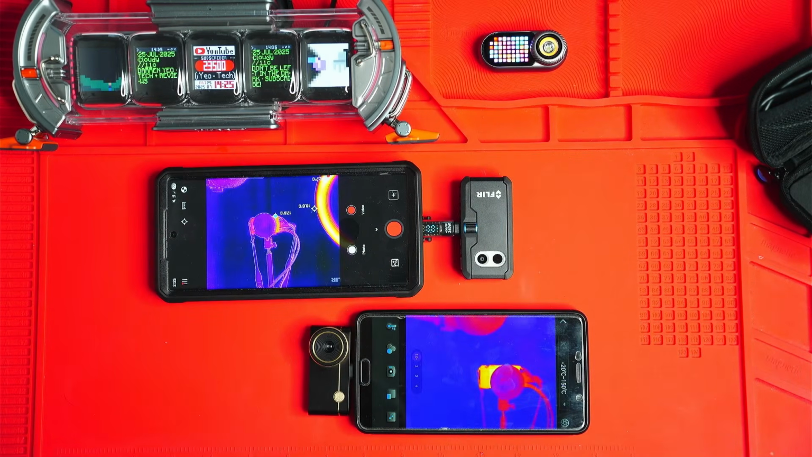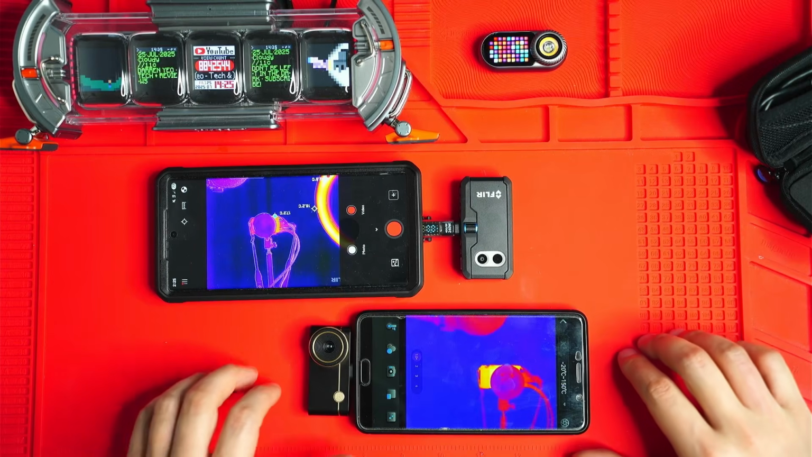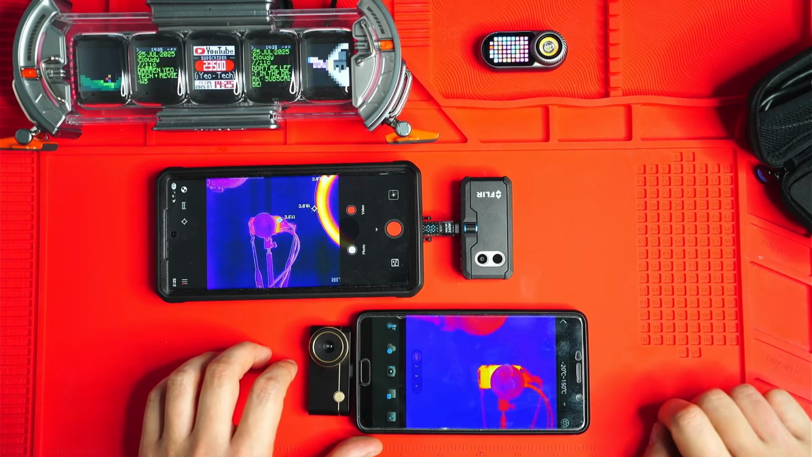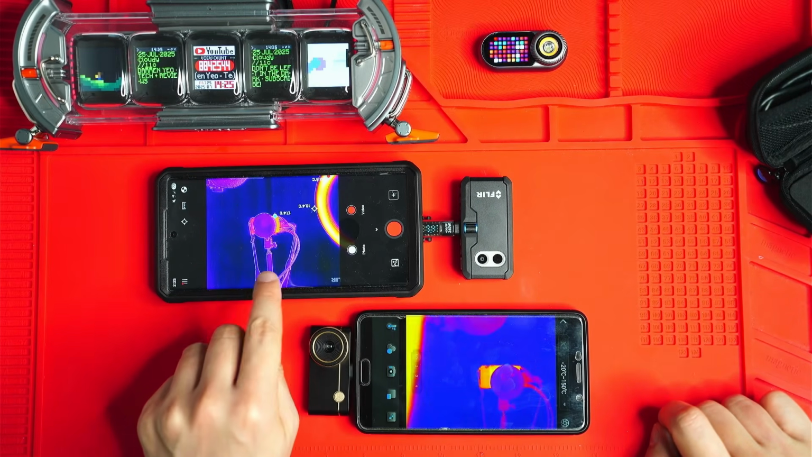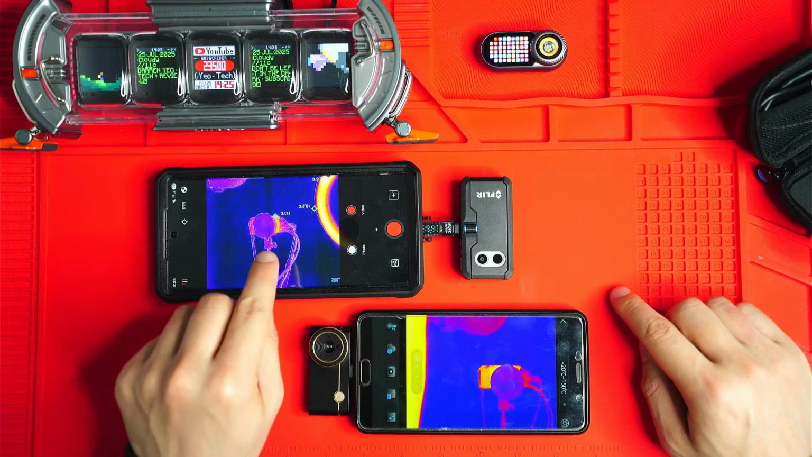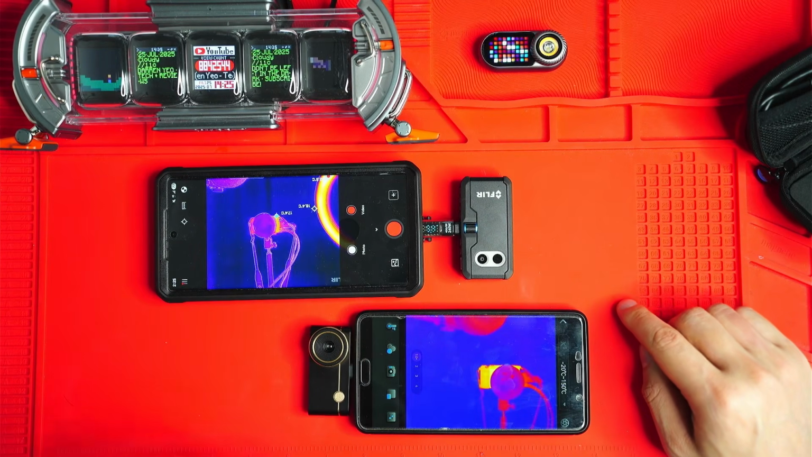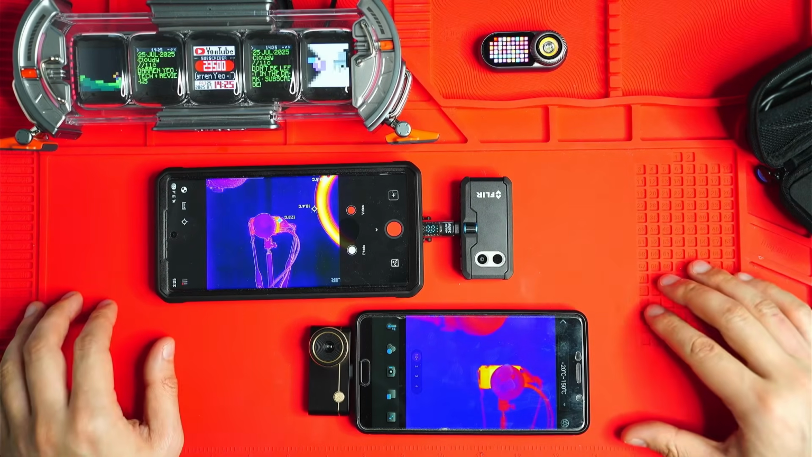So yeah, if we look at both the applications and their integration, I really think that the P3 offers much better accuracy or potential to get more accurate readings. You've got zoomability as well, digital zoom. The MSX overlay, I find that really does help to identify stuff up close. From a distance, it doesn't work so well, but it does definitely help to compensate for the lower resolution. So if you need that MSX overlay for up close tasks, this might be a good option. Otherwise, yeah, I do think that the P3 app just offers overall a lot more other features.